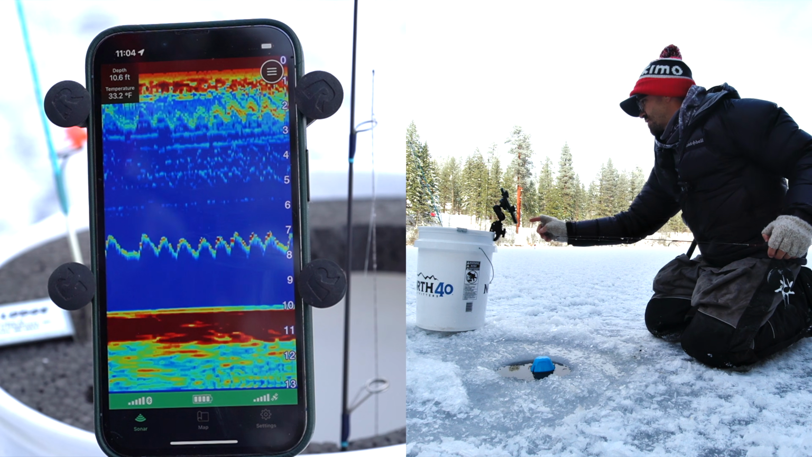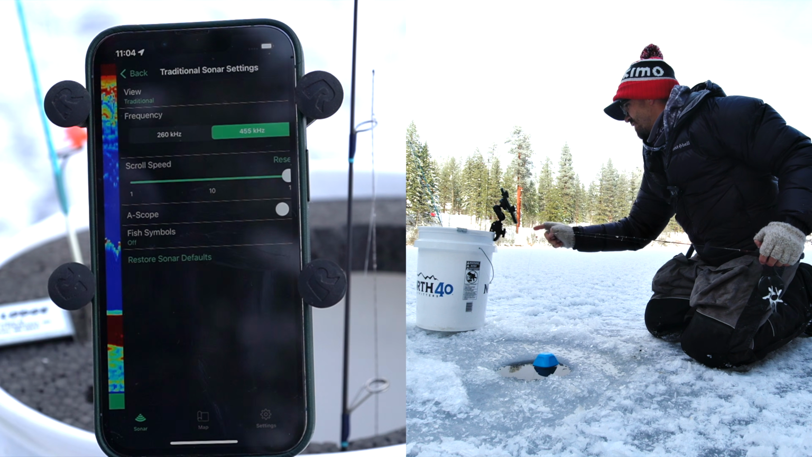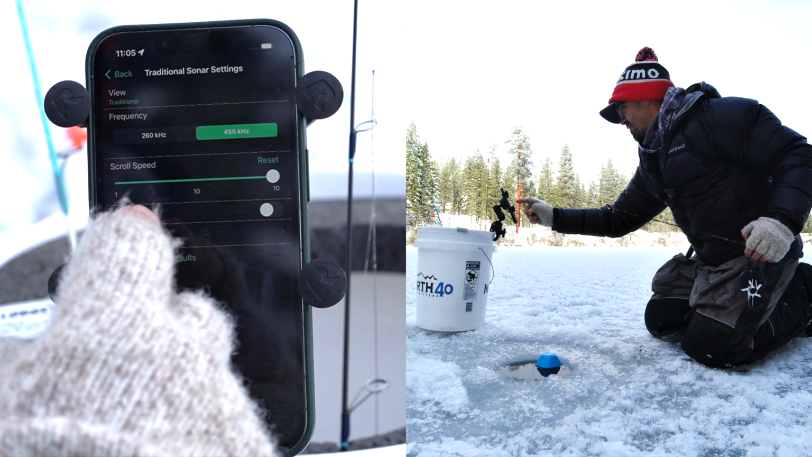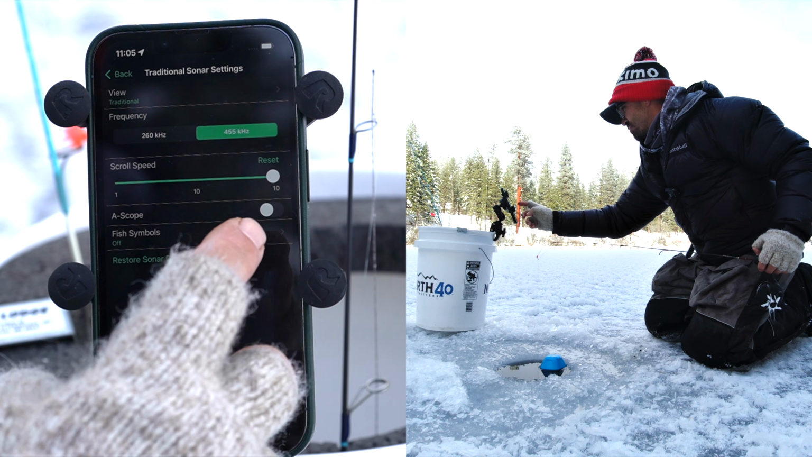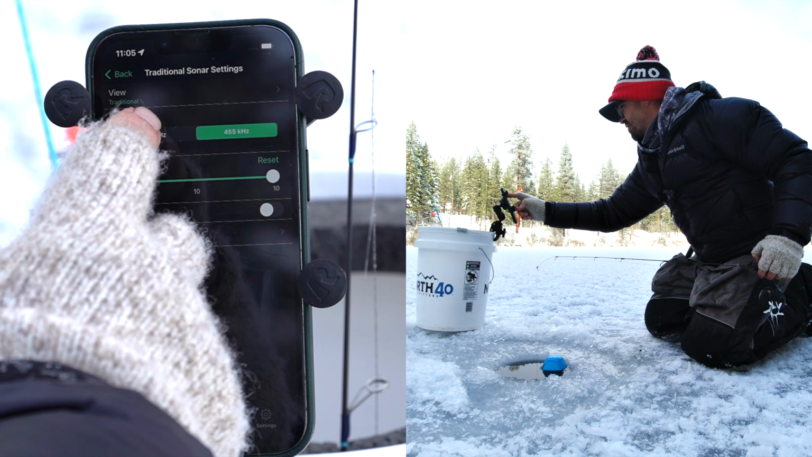There's other settings we can adjust here too, so let's go up here to more settings, and I have the scroll speed set at maximum, so you can slow this way down. I have it at its fastest, 10. I wish it could go faster, but it just simply can't. You can turn on fish symbols, and then you can also adjust the frequencies.